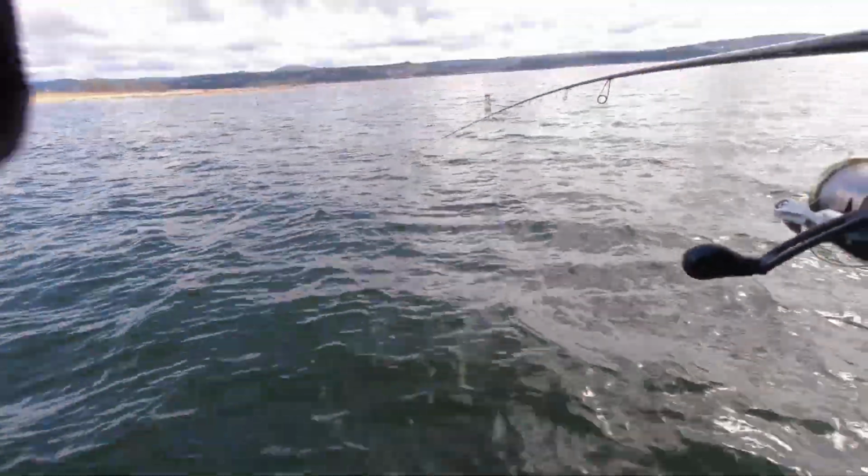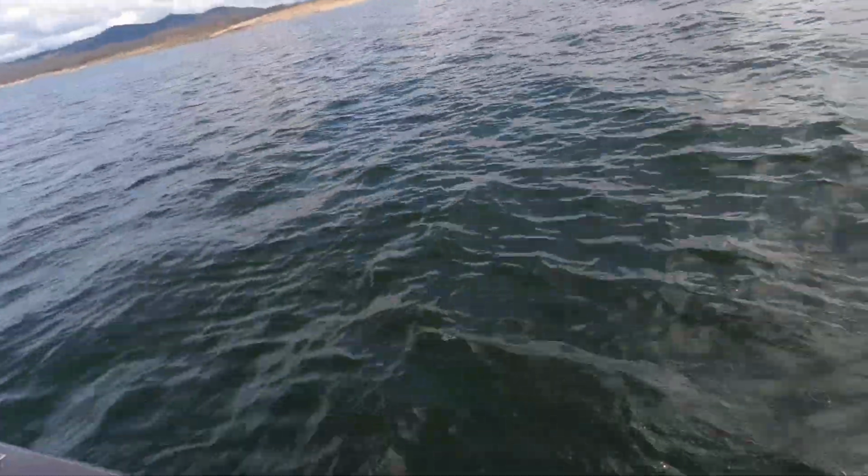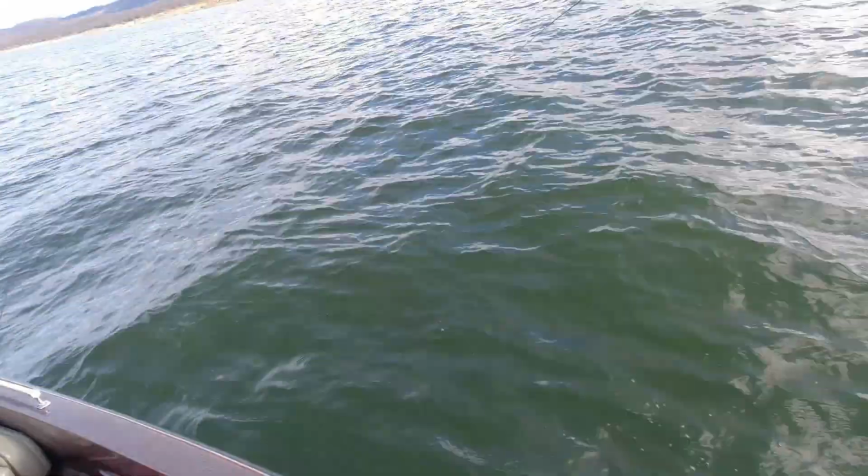Man, I seen those guys. I got on this little rock pile over here. Just moved my Livescope around until I seen some fish swimming around. Cast it out in that general direction and boom.